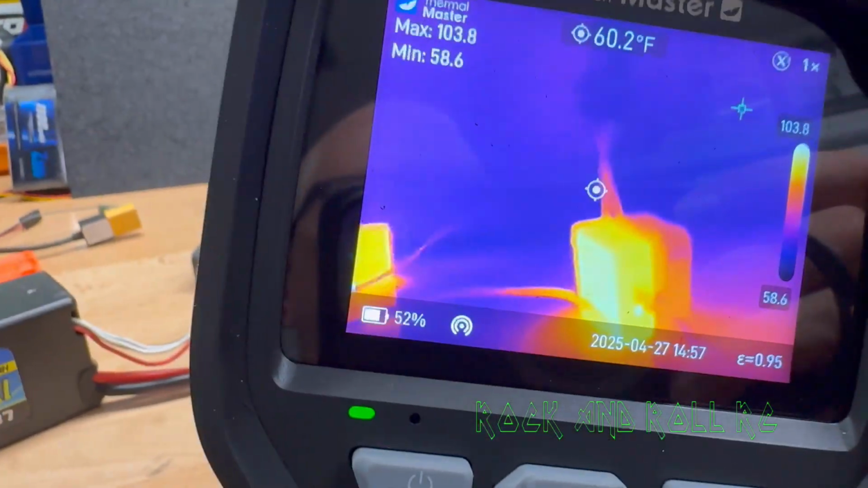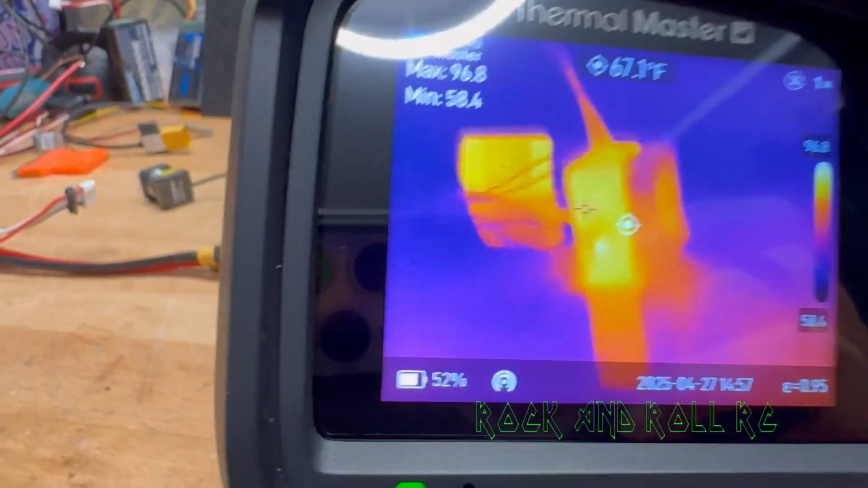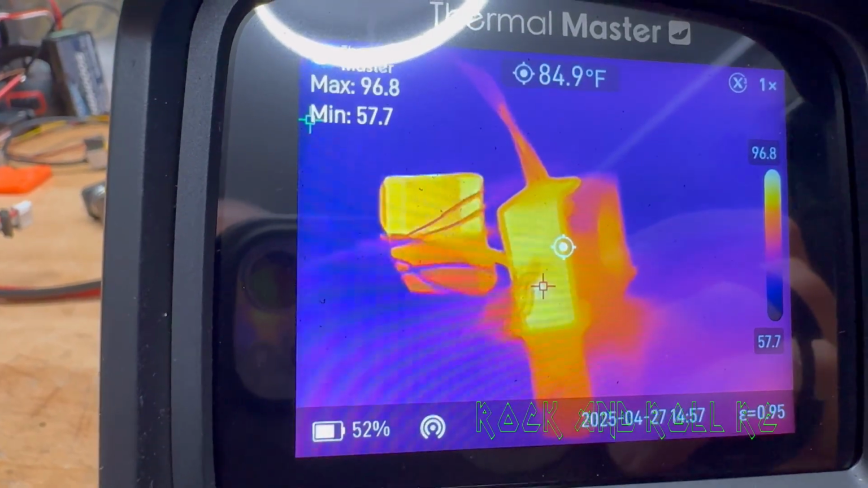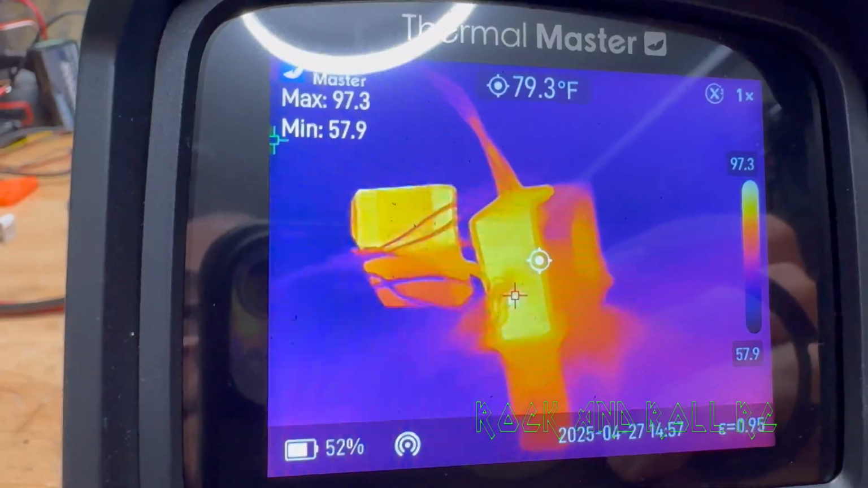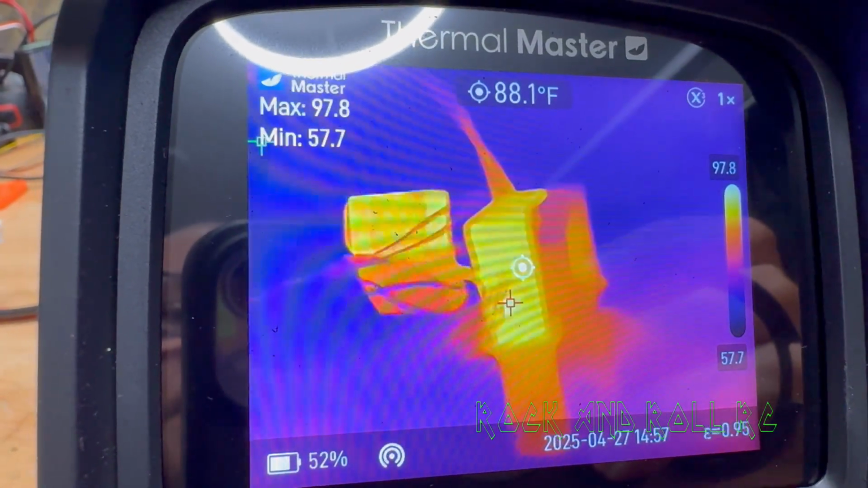All right, well, here's your final test at 4 minutes, proving that the air is better evacuated away from the heatsink than it is with the air being ingested towards the heatsink, keeping that side of the VTX in the low 80s. Way better.